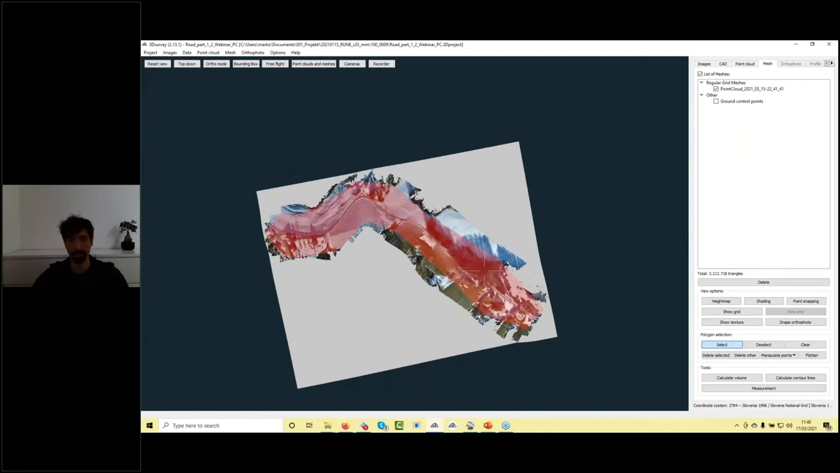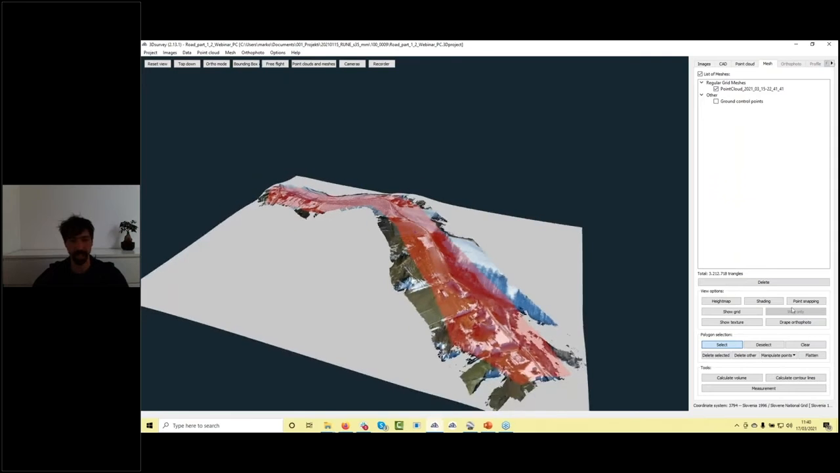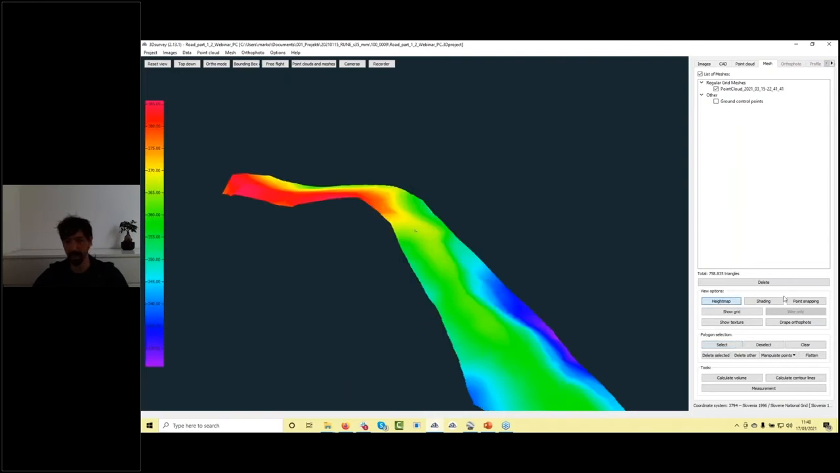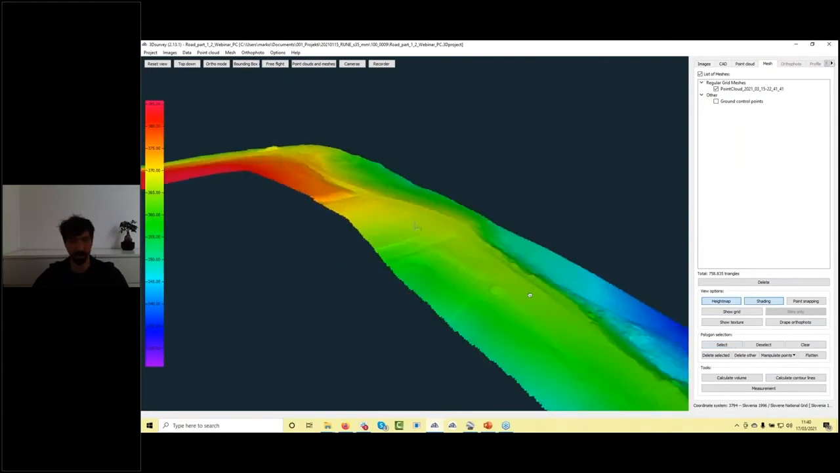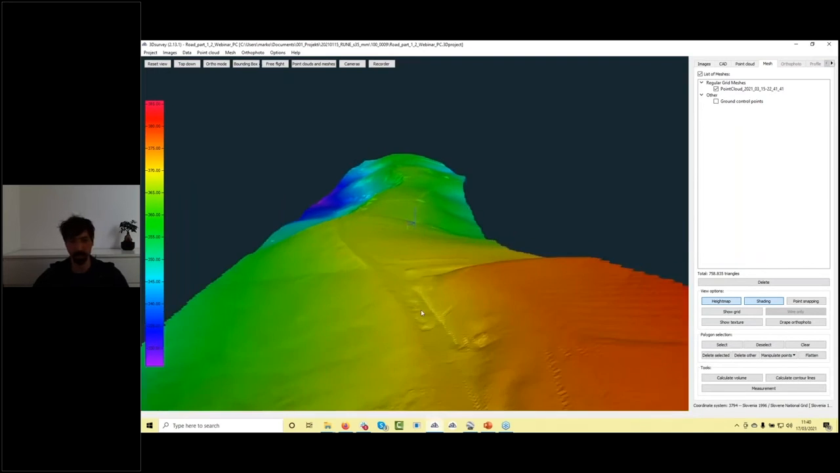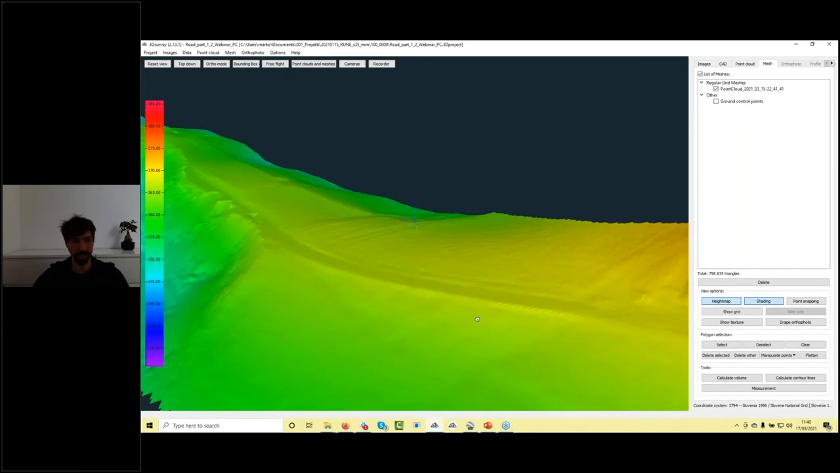Okay, right mouse to finish the selection, and now just like before, delete other, and immediately I have my area of interest. Really nice, detailed digital surface model with the regular grid.